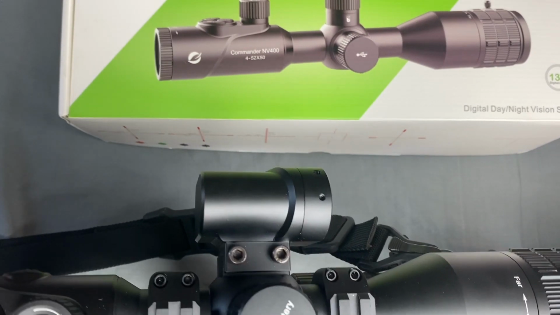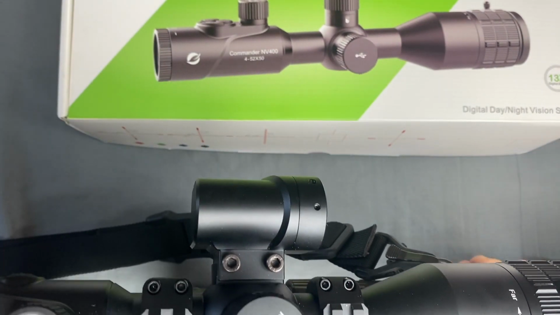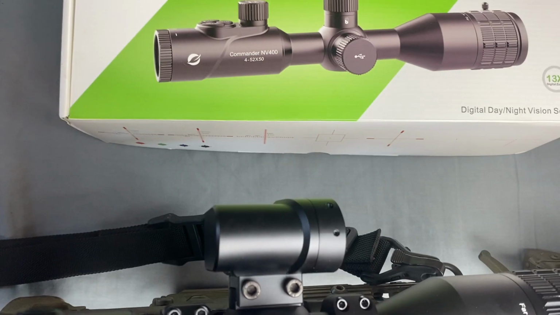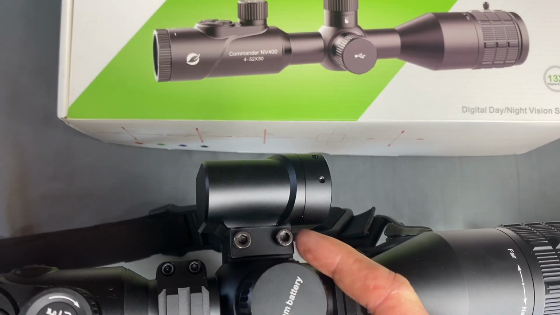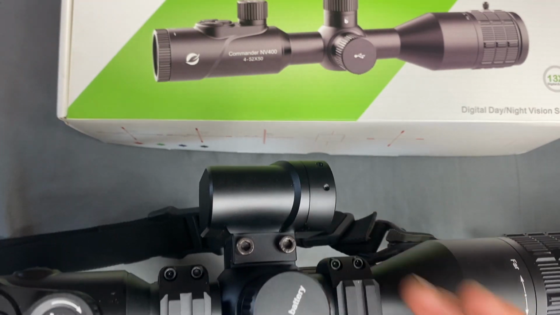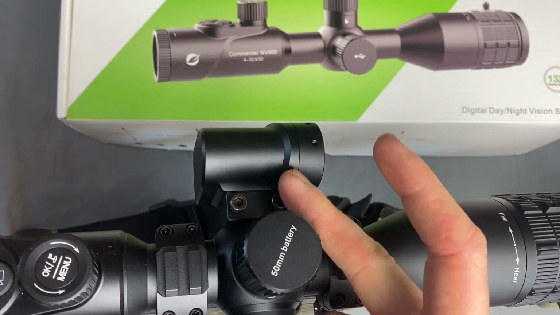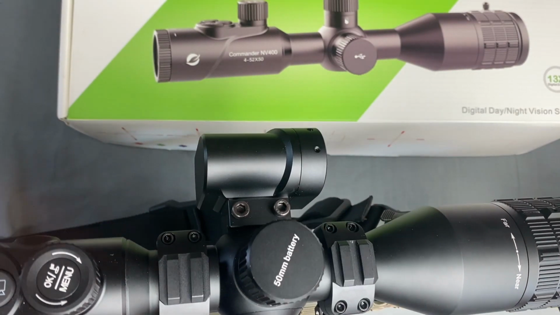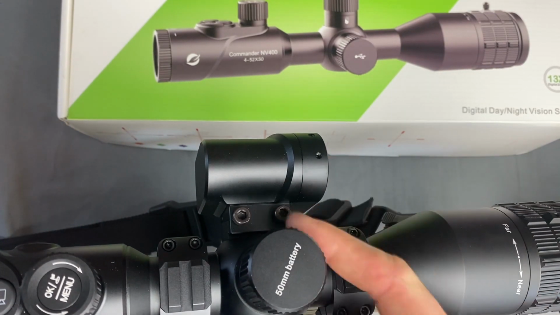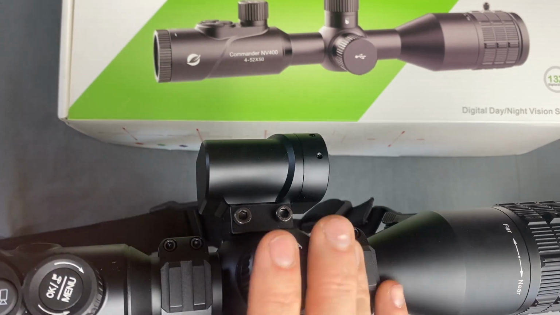On this side, this is a rangefinder that is built into the scope. You can't really use it on its own because it has metal contacts inside here that, when you mount it, connect to the circuits in the scope to make it work. It's tied in directly here, so you can't really use it on its own. It's made to go with the scope.